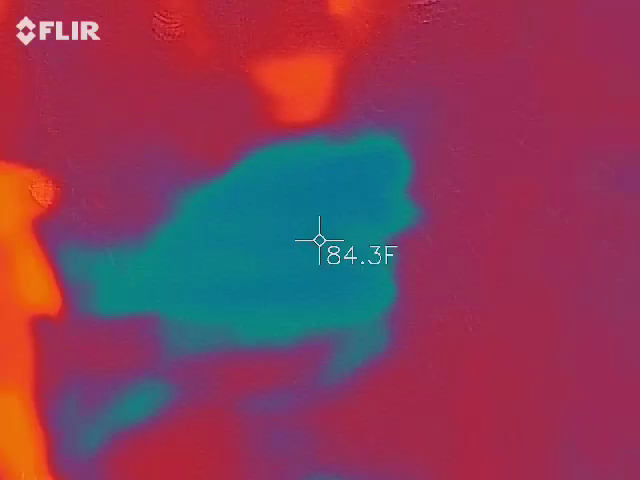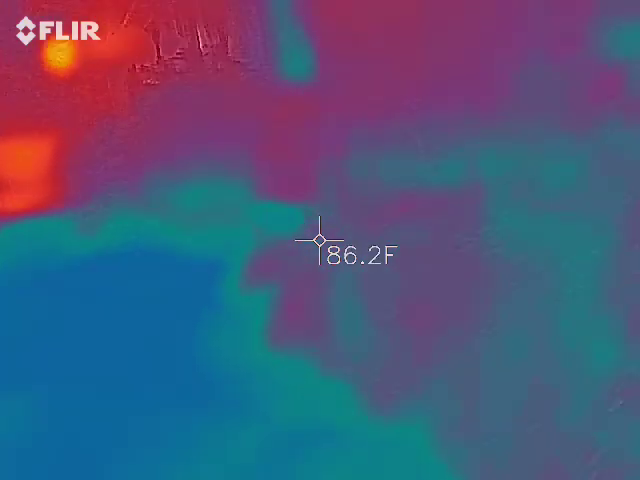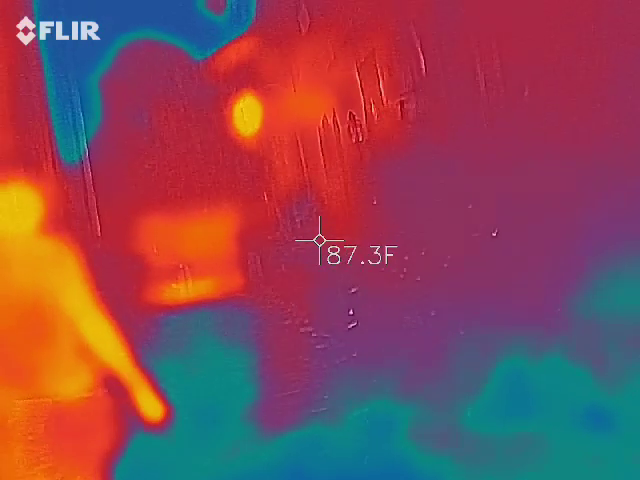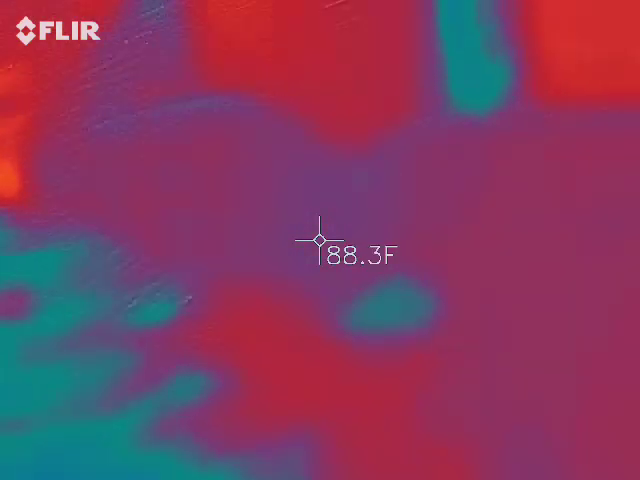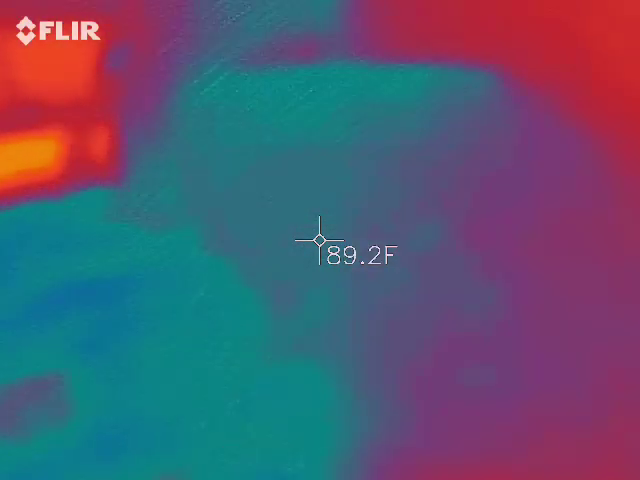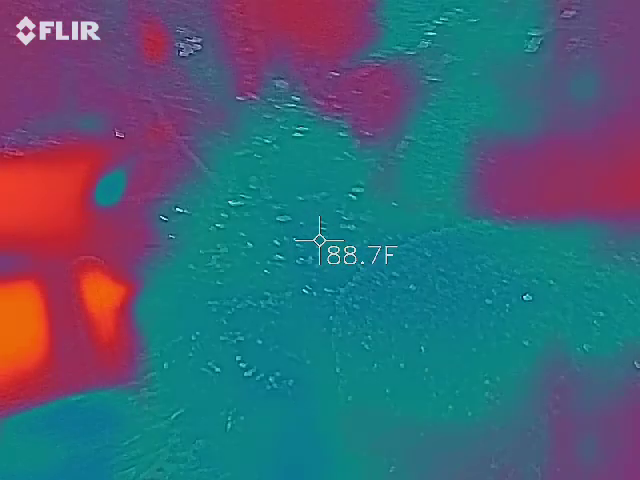More fingerprints. Yes. Fingerprints. Thank you. Ah, one hand, yes.